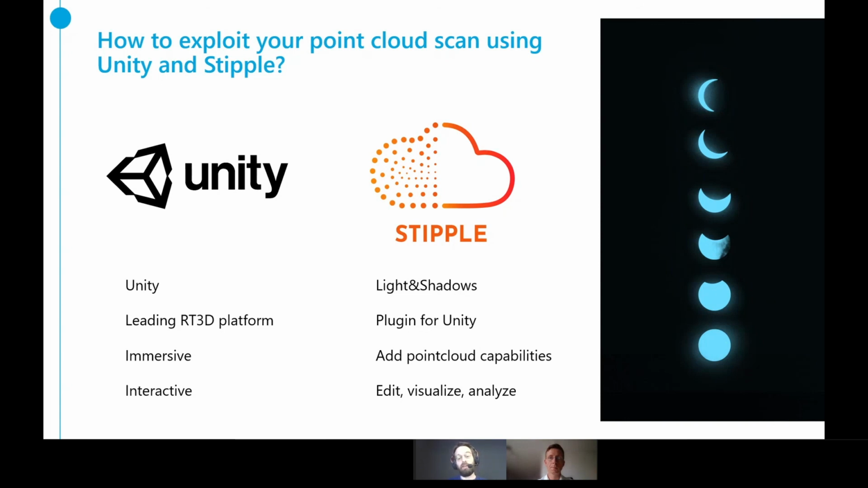This is a really great ecosystem with a lot of tools, and today we will see how to combine tools. Stipple is ready to deal with point cloud, but the key takeaway is that with the Unity platform and Stipple, this could be the basis of your digital twin strategy when you want simulation, integration, custom processes, when you want to mix some data.